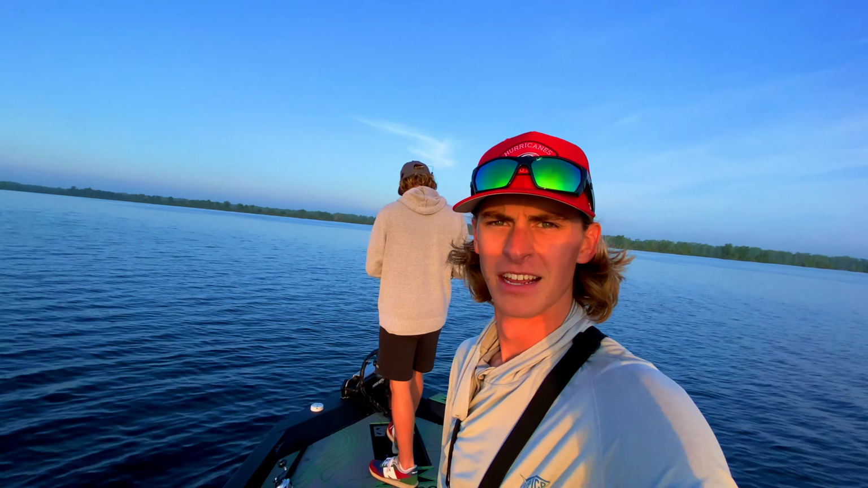So I'm out here today with my buddy Sam. Beautiful morning, low winds, almost slick calm. I mean, there's a little bit of chop, but I actually like that. It is supposed to get windier throughout the day. Right now, just a little bit of that ripple, just a little bit of those little diamonds on the water. Perfect in my opinion.